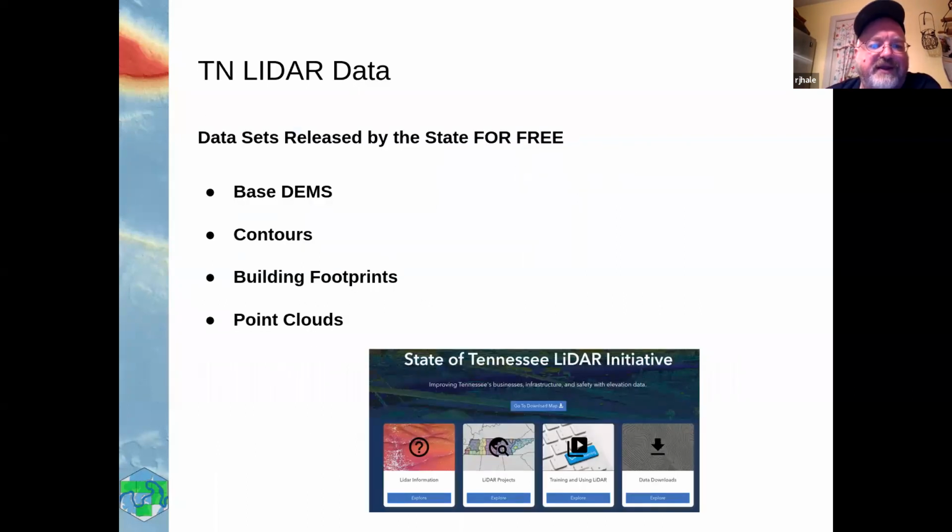So now we're going to use Tennessee data. As I said earlier, we're going to look at the Pinson Indian Mounds. Tennessee has a LIDAR project that's really, really robust. You get base elevation data, you get contours, you get building footprints, you get point cloud data. It's all free. It's all freely available. You just go up to the Tennessee website and download it and use it.